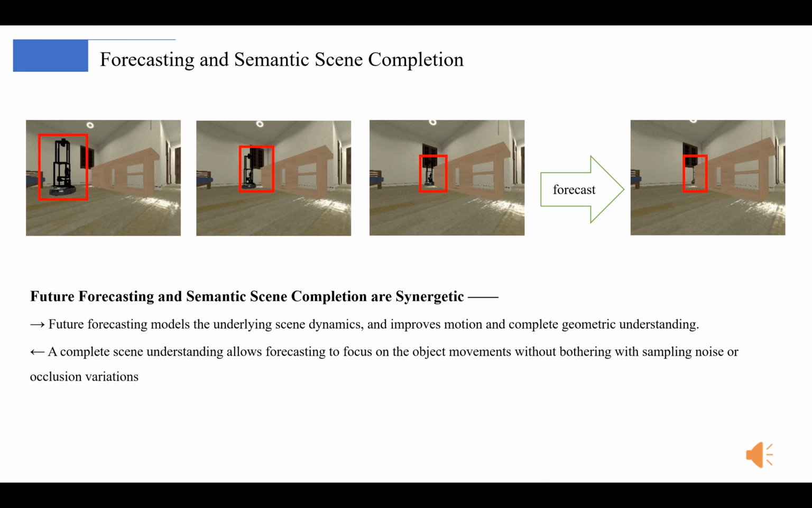Our key observation is that future forecasting and semantic scene completion are synergetic to each other and can lead to huge mutual gains if modeled properly. On one hand, future forecasting models the underlying scene dynamics and improves complete geometric understanding. On the other hand, a complete scene understanding allows future forecasting to focus on the object movements without bothering with sampling noise or occlusion variations.